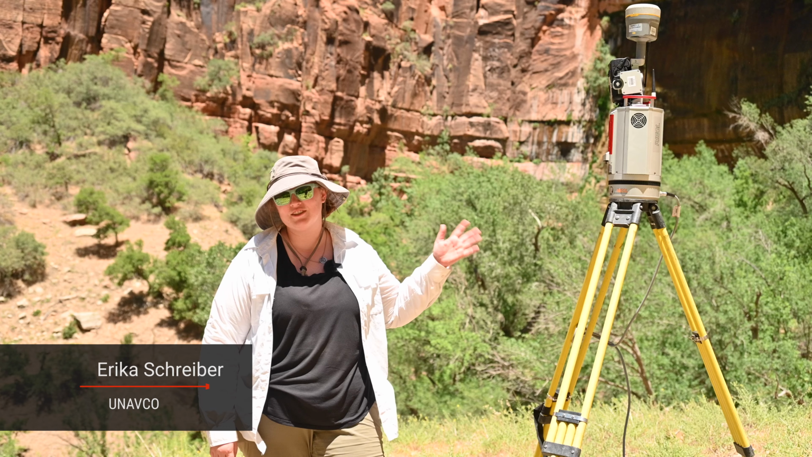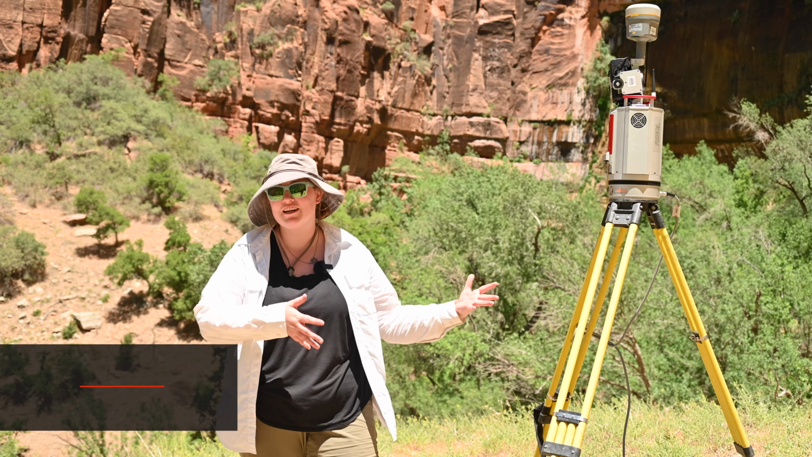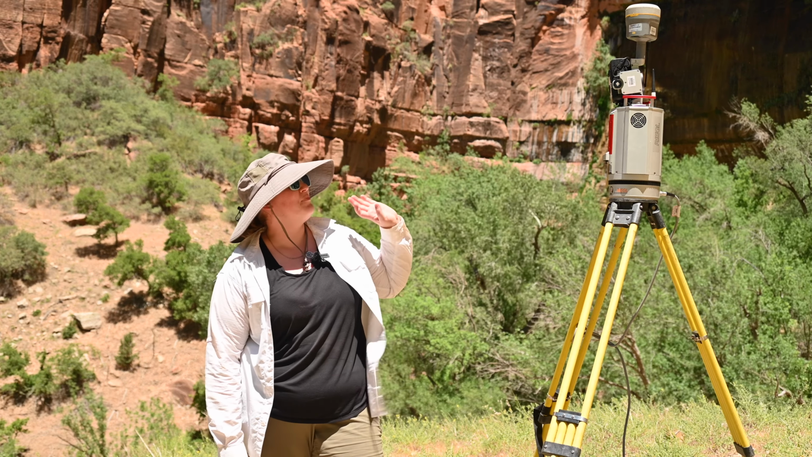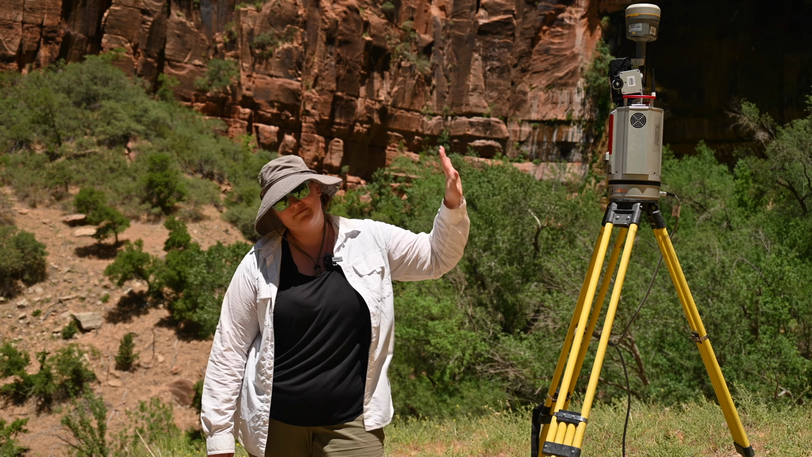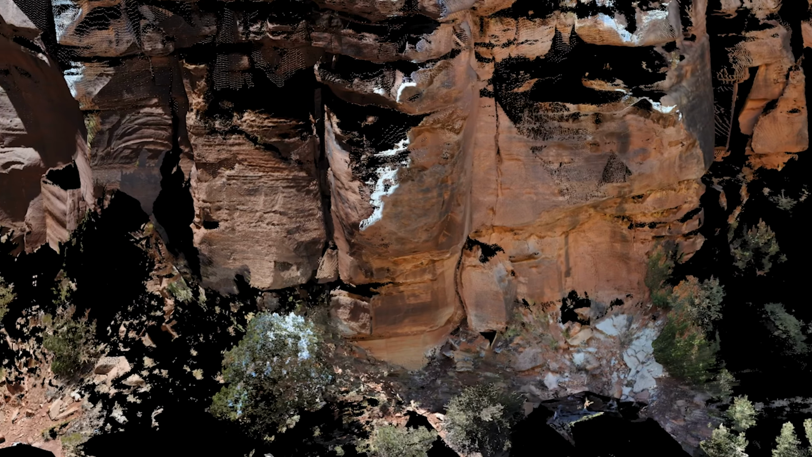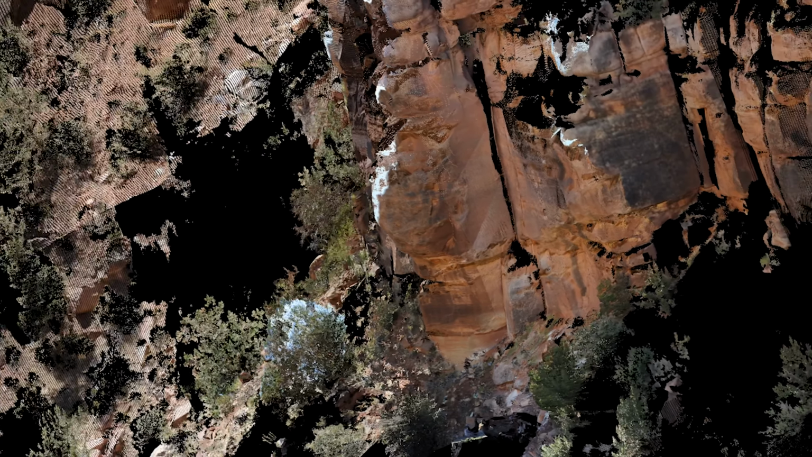This is a terrestrial laser scanner, also called a lidar, which is like radar but with light. So right now it's shooting a laser beam very quickly over and over again at this wall face that we're measuring, and then recording how long it takes that laser to come back, and from that it can make a model of the surface. The first day that we were there, we scanned the bottom part and the sides.